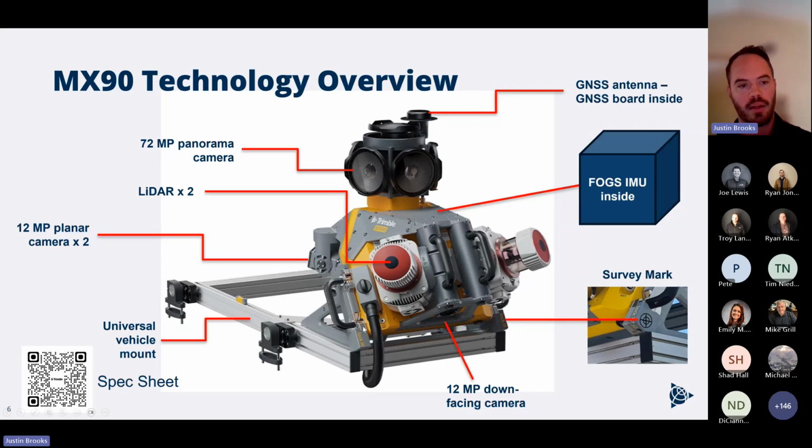And one thing that the MX90 has that the 60 doesn't are these forward-facing planar cameras. So this just gives you more context, sharper imagery for reading things like small details on signs, lettering, even tags on utility poles, you name it. These cameras are only 12 megapixel, but with the field of view, it's still a pretty sharp image. We also have a backward down-facing 12 megapixel camera down here, and that's more for pavement analysis, pavement condition stuff that we'll talk about here in a moment as well.